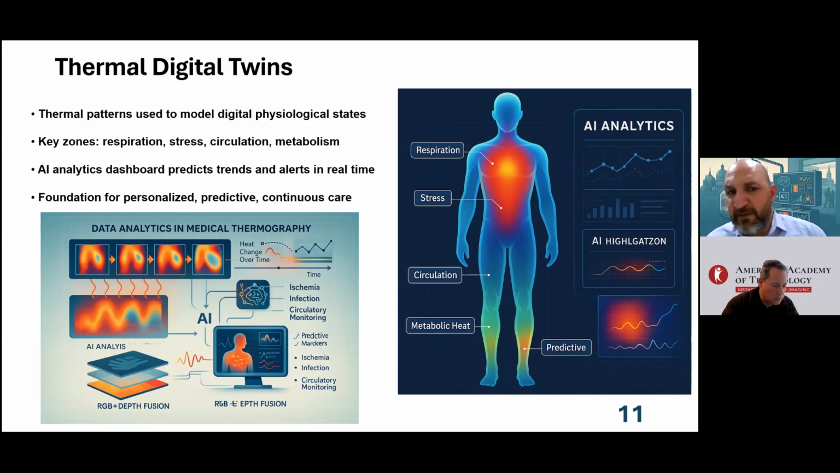And it will be the foundation of personalized, predictive, and continuous care for sure, if we apply this concept of digital twin. And I am sure that everybody working with AI understands that the digital twin is very important for humanity, and should be developed more and more, which is widely used in engineering, medicine, drug discovery, and so on.